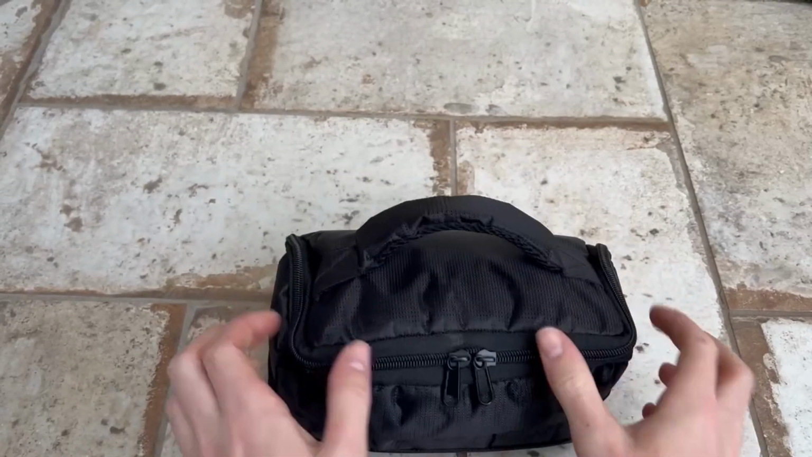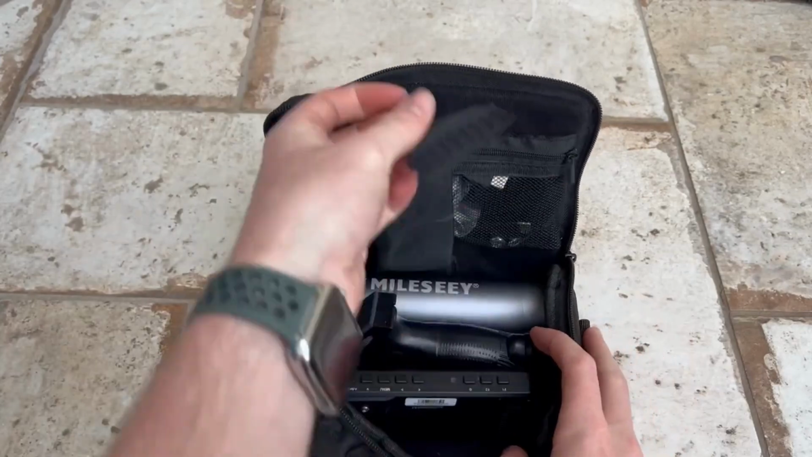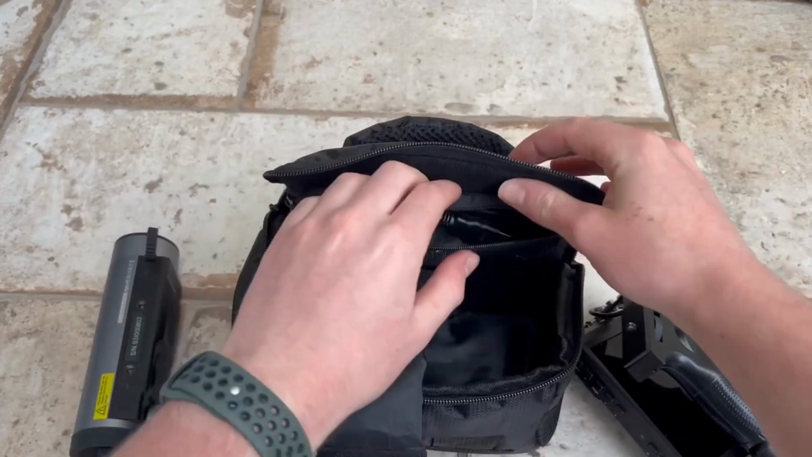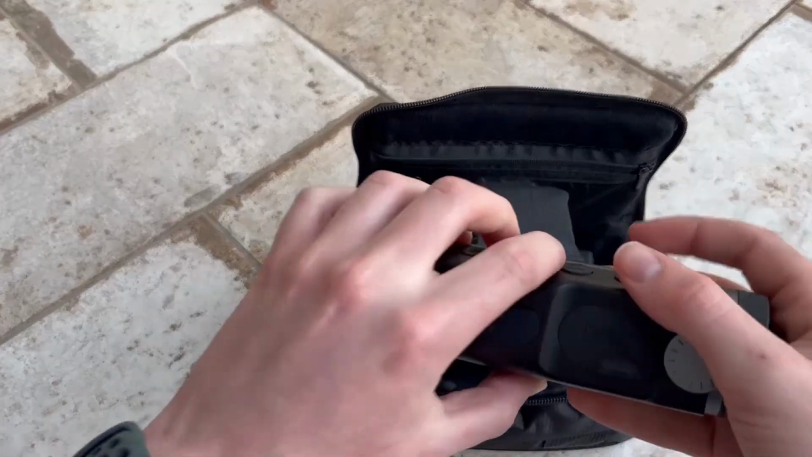Last thing to note would be the carrying case. The TNV10 comes with a nice carrying bag that has room for all the accessories and cables. I really like this because it makes transport very easy and staying organized easier when I'm recording night shoots. It just makes the product feel a bit higher quality.